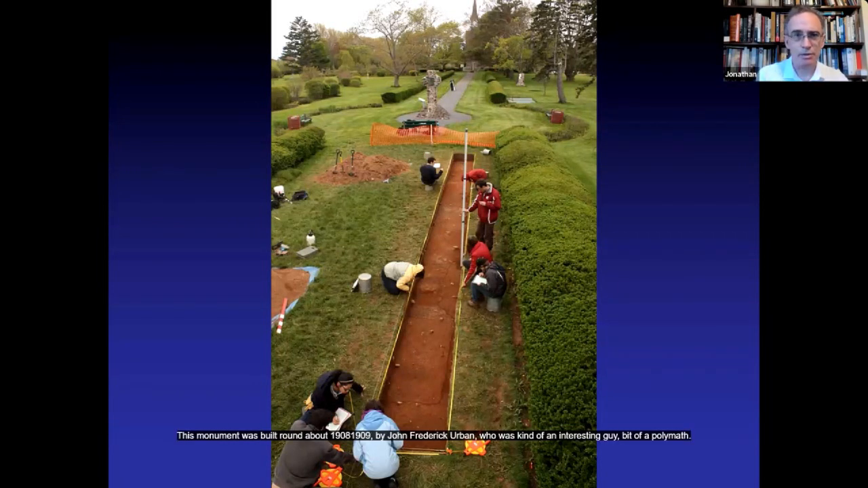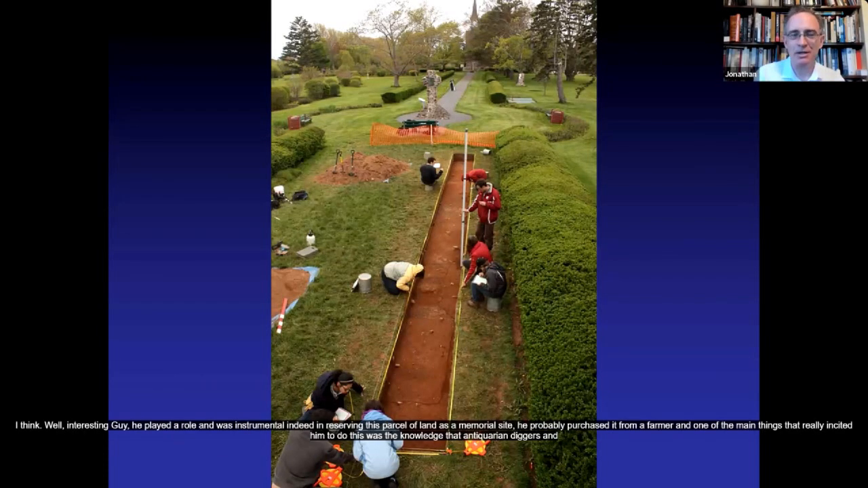This monument was built round about 1908, 1909 by John Frederick Herbin, who was an interesting guy, a bit of a polymath: poet, writer, historian, politician, businessman, in the way that all of those categories tended to get blended in earlier times more easily, I think.